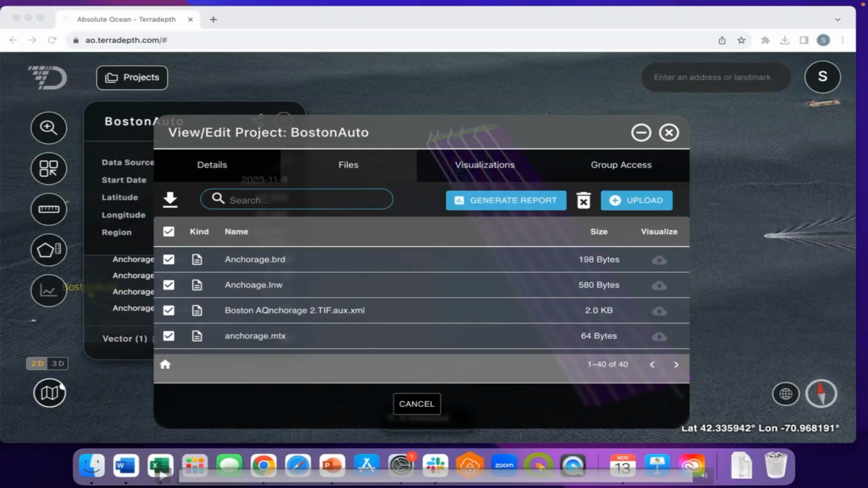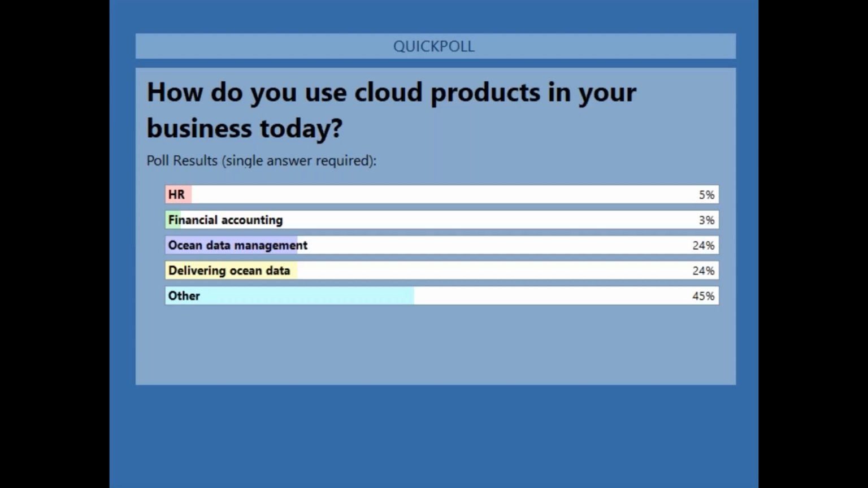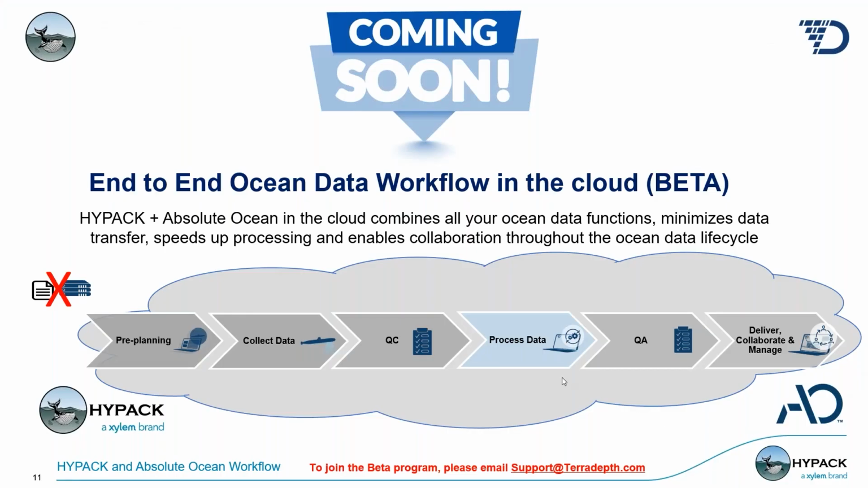Okay, I'm going to close the poll. We'll share the results. Looks like we have a preponderance of others. 24% of you are in ocean data management, and delivering ocean data is 24% also. Okay, I'm going to stop this, and you should see my screen again.